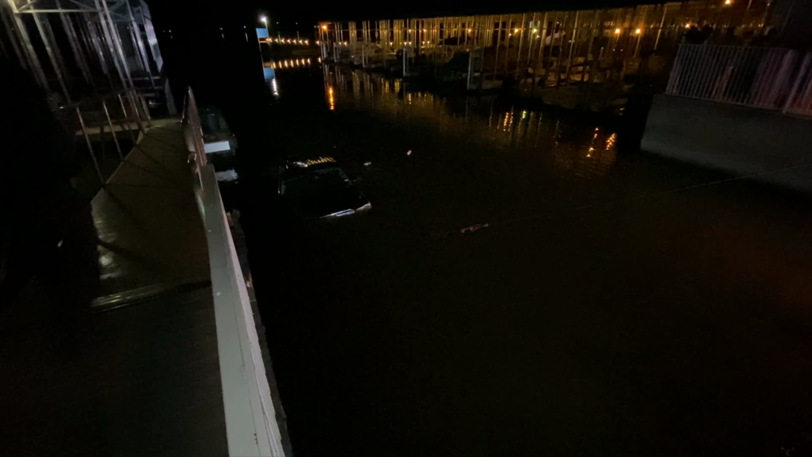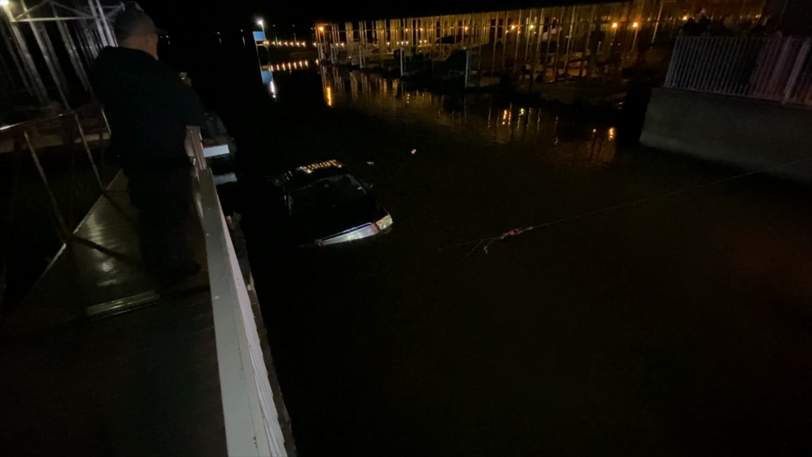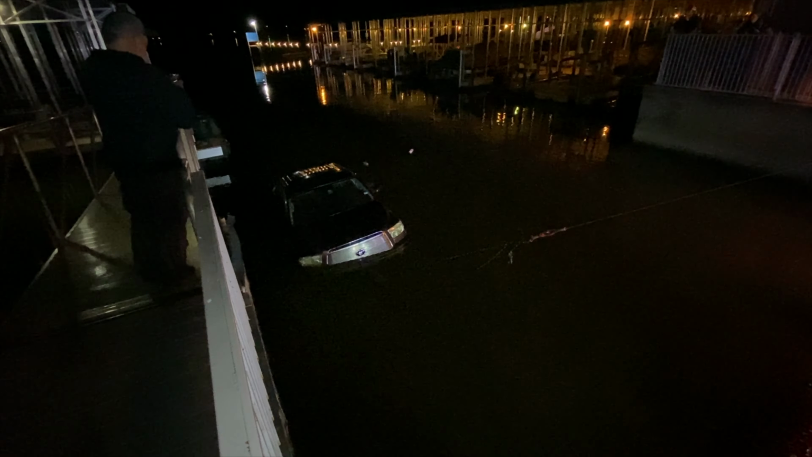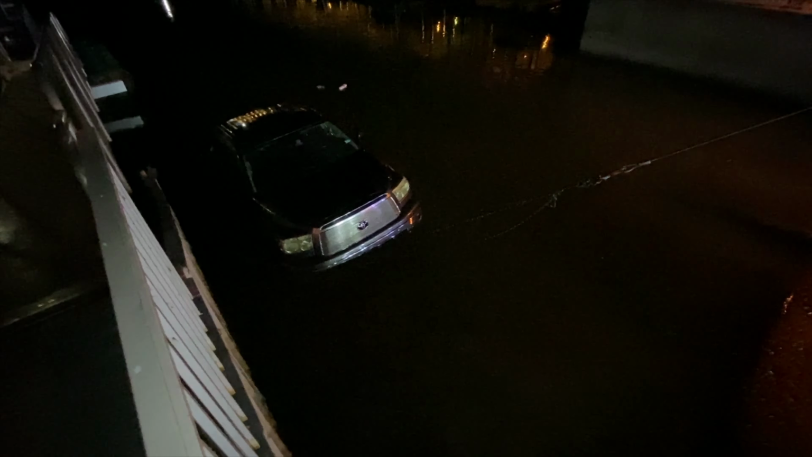The only thing underneath there is this. That's what I'm trying... See that fence? That fence and then that fuel line. Be careful, that thing's sharp right there. It's coming up on the outside of the curb.